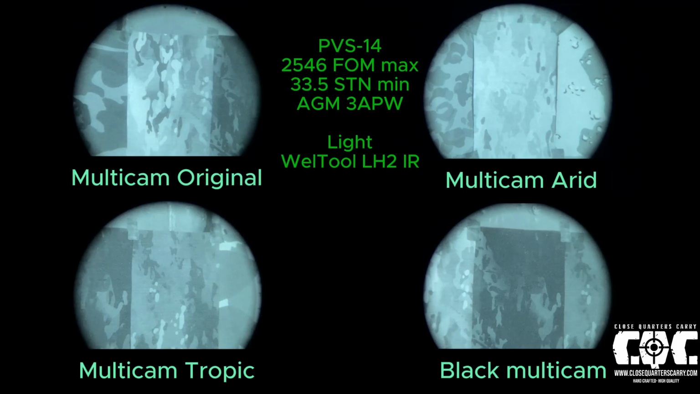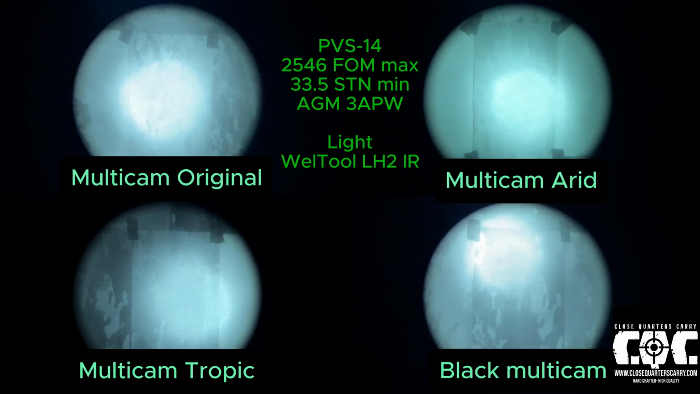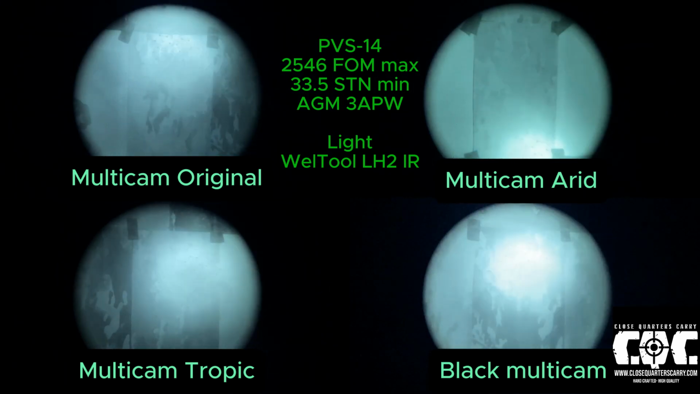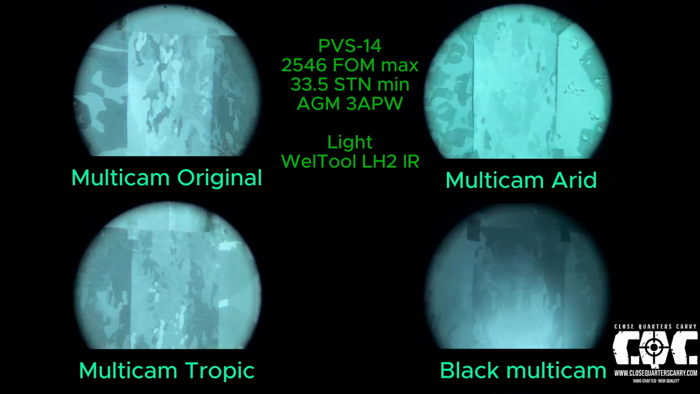And first up, we have the multicam patterns, which did a great job retaining their pattern underneath the IR light. As you can see, especially the black multicam performed very well, but all of them across the board did an absolutely wonderful job, as would be expected from a quality Cordura offering.